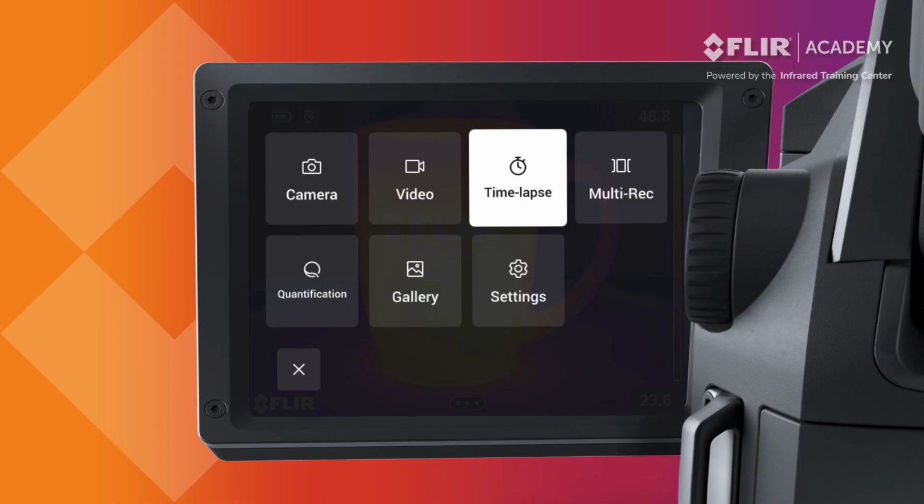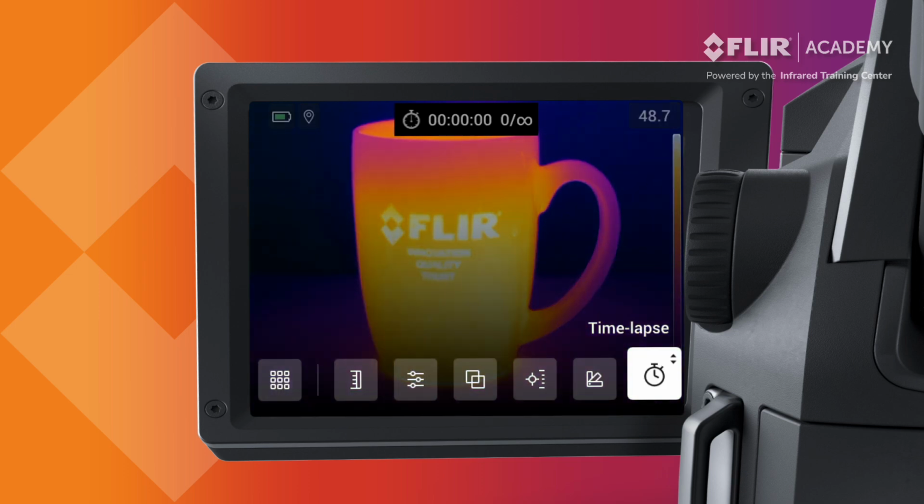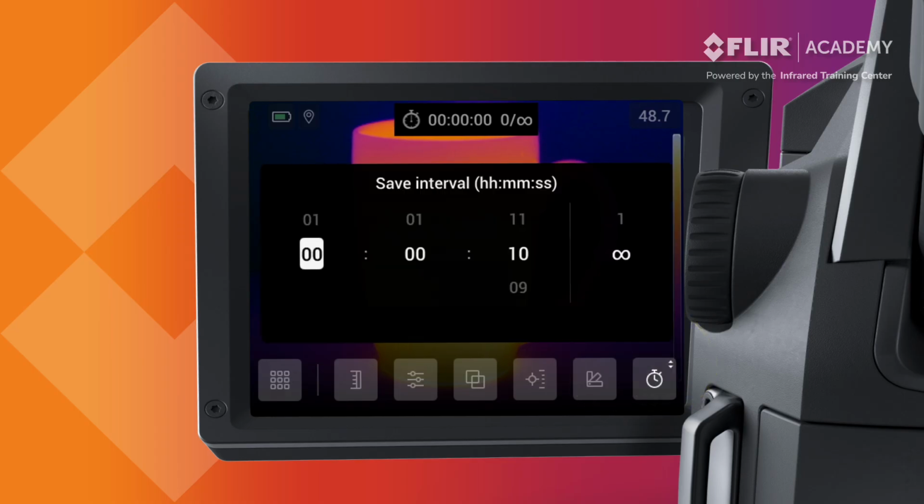Time-lapse provides options to set the recording time interval and the total number of images that you want to capture. Select time-lapse mode and then navigate to the time-lapse option in the main menu. Here you can enter the time interval between each saved image and set the total number of images that you would like to capture.